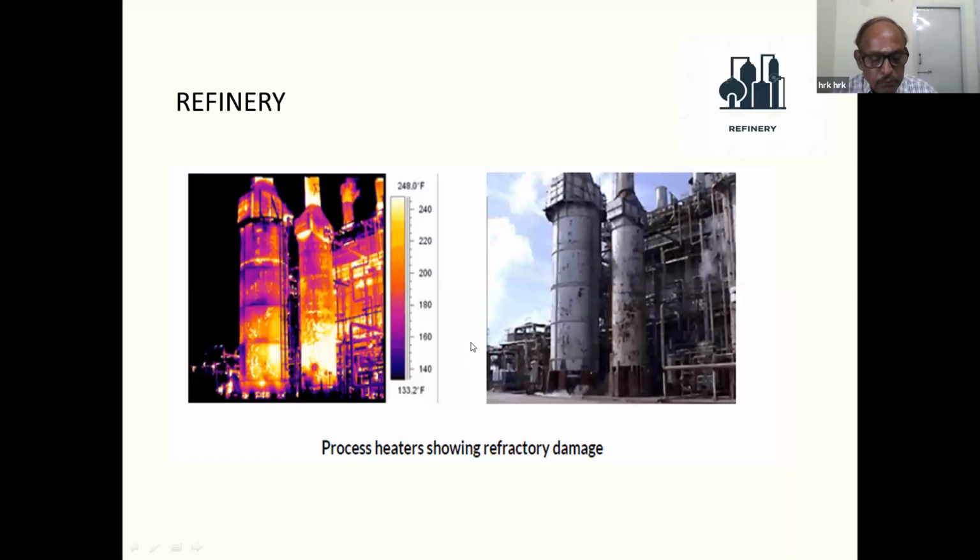process heaters, where you heat the crude oil for further processing. There will be a burner where fuel is burning, and inside the insulated jacket there will be a coil in which the crude is circulated.